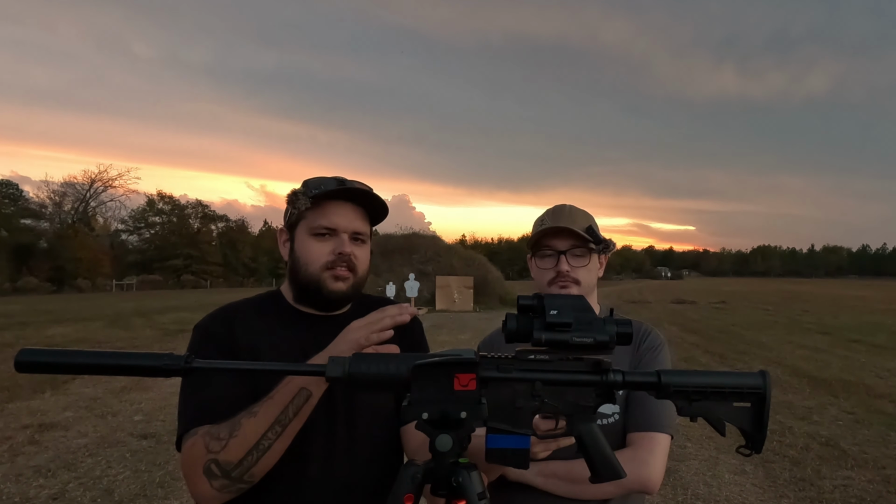Yep. With this one, we just go for a white dot and then wait and figure out what it is, whether it be a coyote or the neighbor's dog. We have to figure that out. So we have not shot any dogs. We have not. Coyotes and pigs, yes. There was almost a deer with this. It didn't happen though.